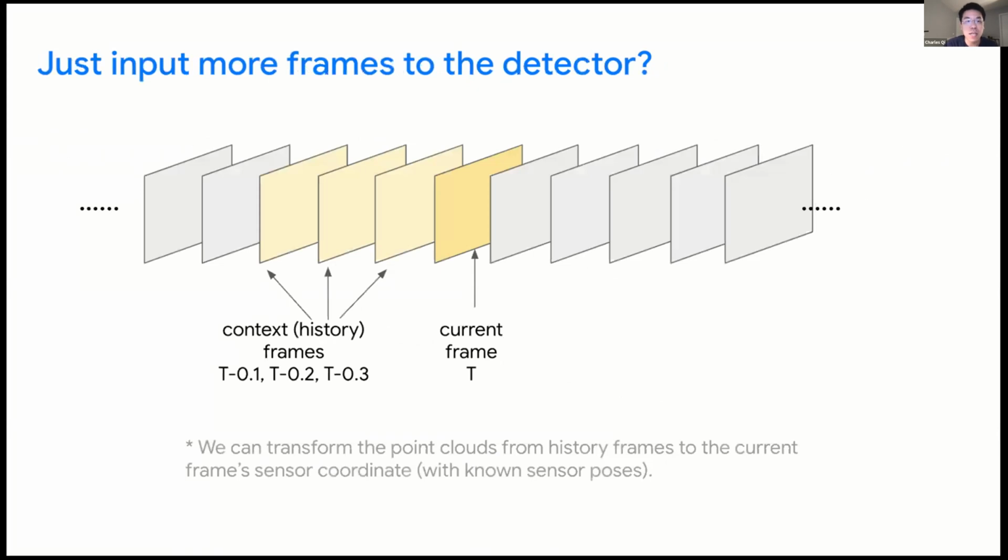So considering aggregating points across frames, a naive baseline would be using multiple frames as input to the existing detectors, to use them as multi-frame detectors. For example, given a current frame, we can take the history 1, 2, 3, 4, or even 5 frames to combine with the current frame points. Given the known sensor poses through localization, we can easily transform the point clouds from a few history frames to the current frame coordinate and encode their temporal frame index with some temporal encoding channels in the point clouds.